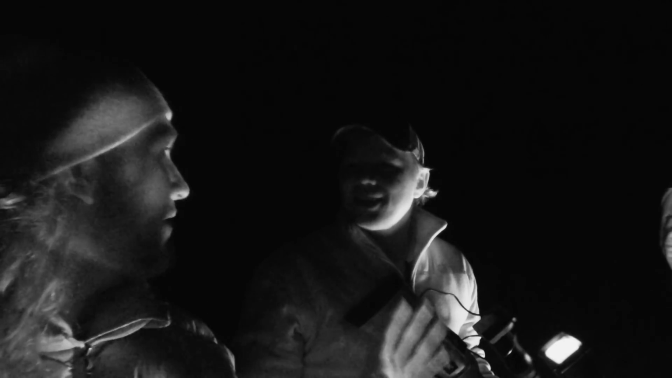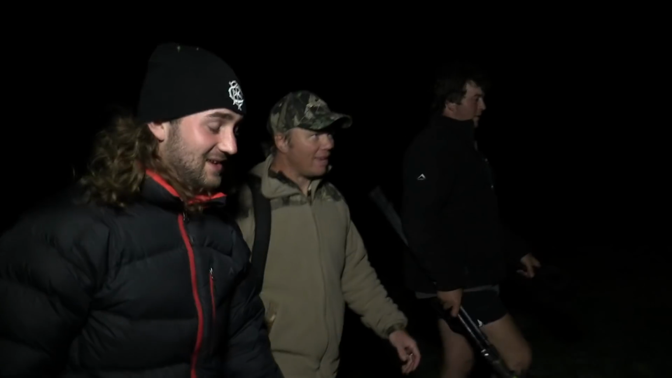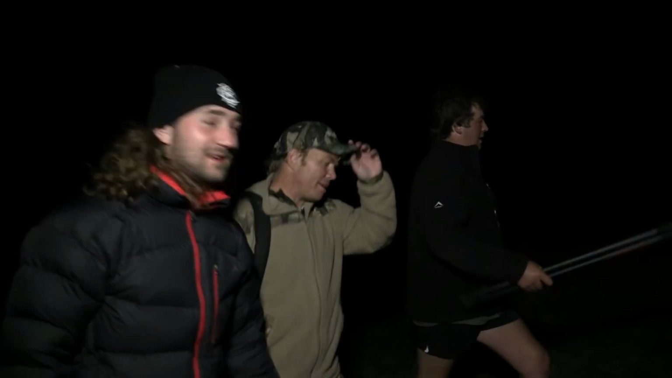You know how long the pellet was in the air for? That's one of your best shots. Sure, definitely, that is my best shot ever at night. And I was kind of hoping I got my range right, because if I was 10 meters off, I would have missed him. So that was a very lucky shot.